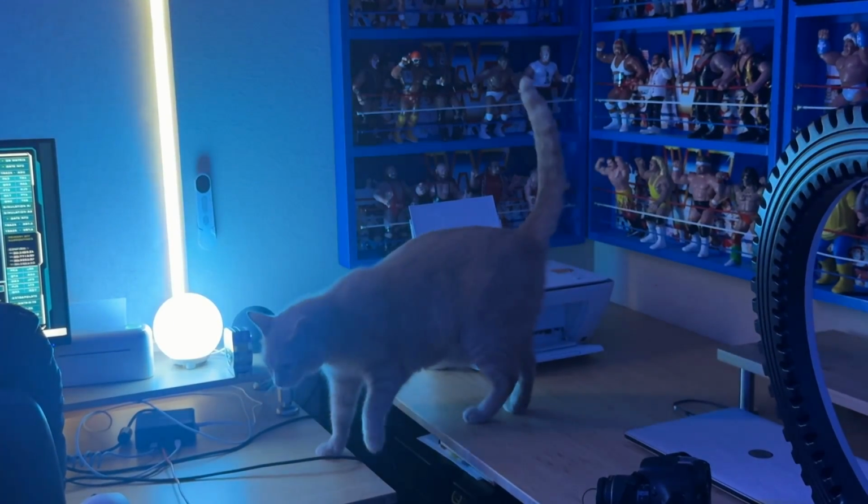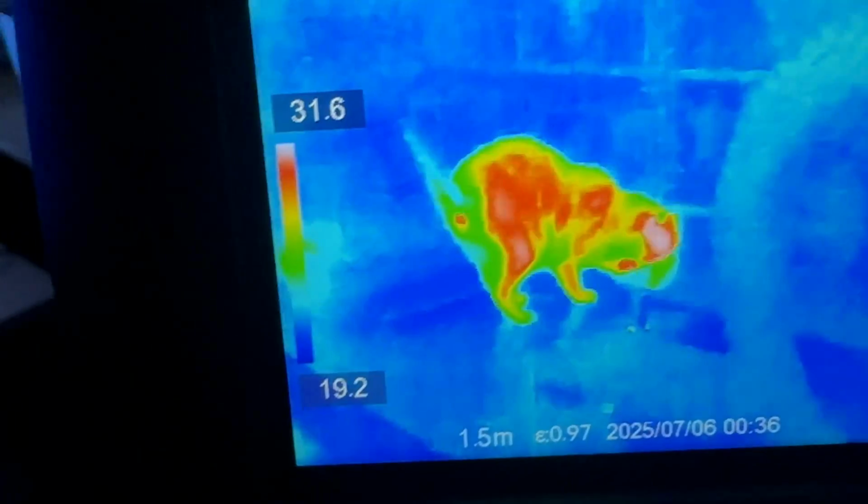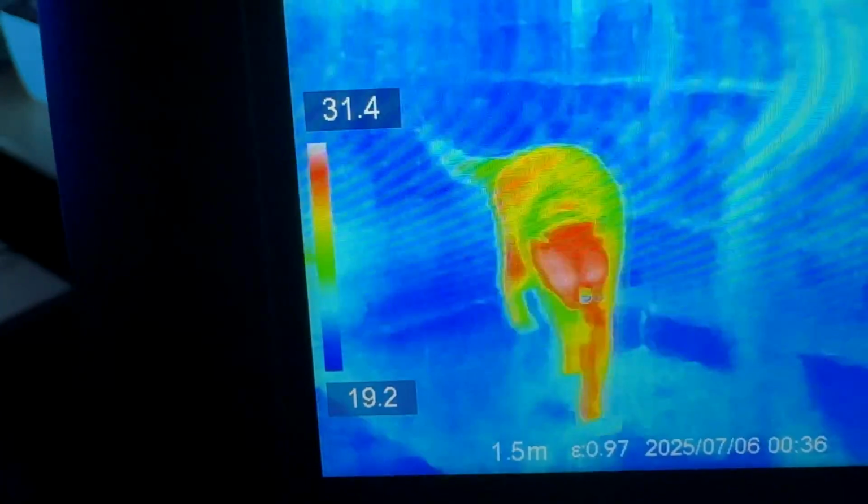And say you're in a dark room, you can easily tell that there's an animal in the house. This can be very important. Say you're under a crawl space and there's a possum down there, or a cat underneath your porch. You can use this even in a dark environment to identify the cat, and you can literally see his digestive system. How cool is that? Yeah, this actually gives you, sorry I'm moving around to track the cat, but almost an x-ray of your pets.